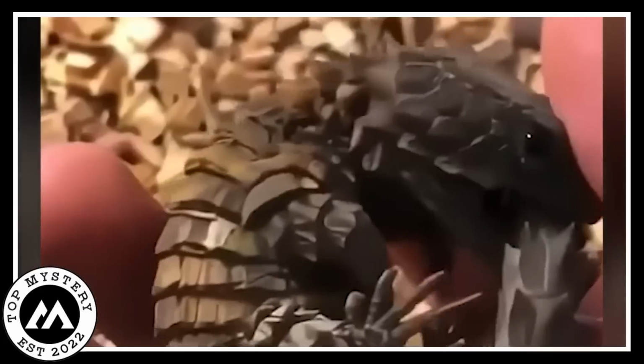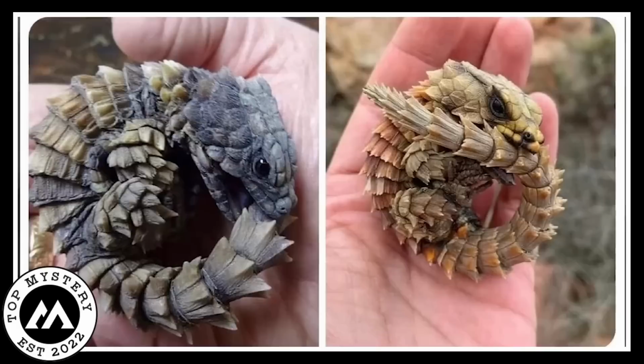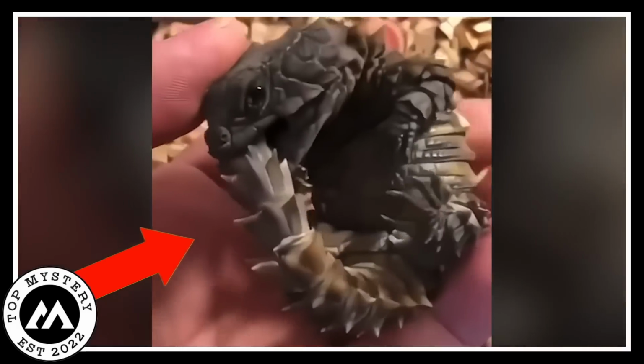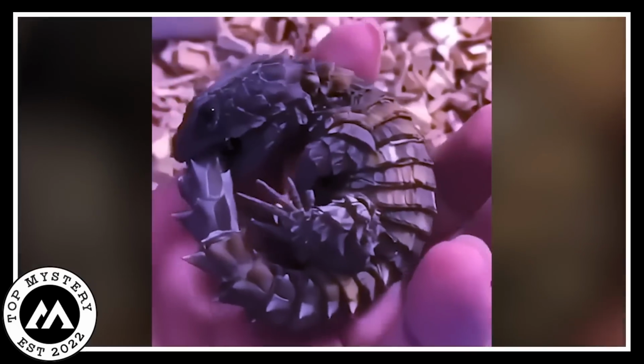Nature is full of surprises, and these lizards are proof of that. They bring a whole new level of charm to the animal kingdom. So next time you see a pic of an armadillo-girdled lizard, just remember, you're looking at a real-life mini dragon with a spiky tail hug going on. Nature's pretty awesome, huh?